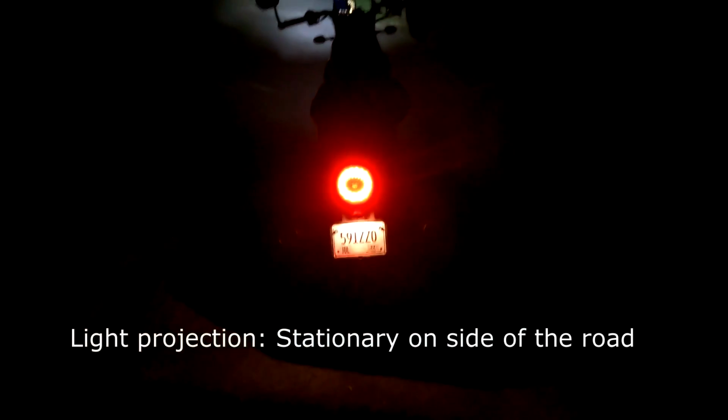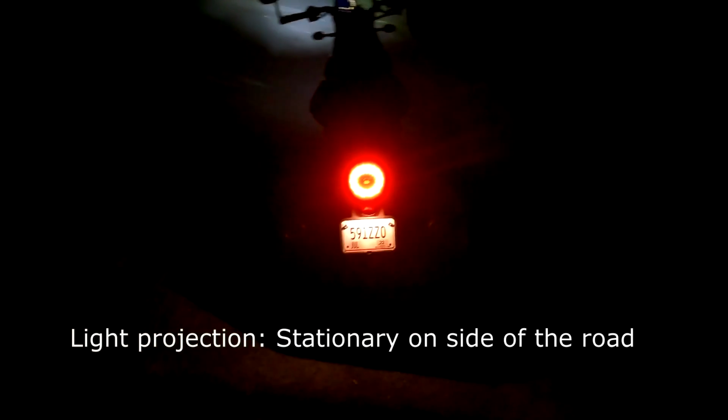All right, so this is the tail light. I have really no complaints about the tail light. I think that does just fine on what I asked it to do. It's the front headlight that I want to show you. It's about as blurry or as bright as it looks on camera in real life.